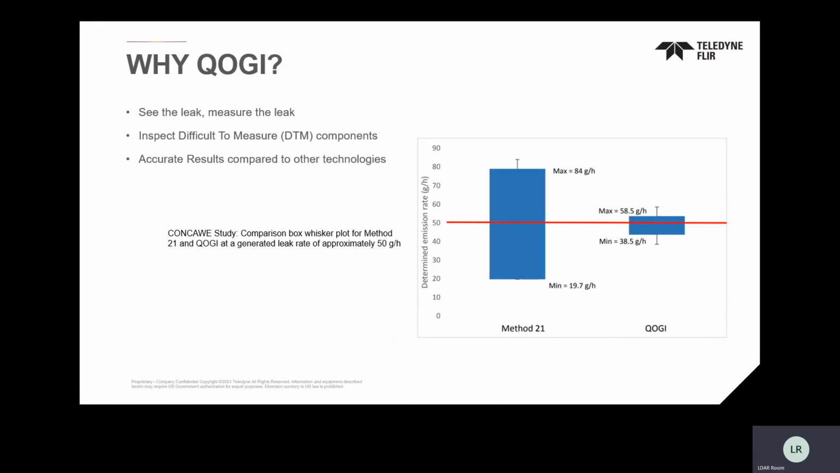And then if you want to compare it to other technologies, the QOGI technology from FLIR and Providence is a technology that has been vetted in multiple industry consortiums. And so various people have actually used this technology directly compared. And keep in mind, a lot of these are not even the FLIR or the Providence team. So I guess I should let you know, Providence Photonics is a partner of ours. We actually have a strategic partnership with them, and they're in essence our engineering team on development of the quantification of optical gas imaging, the quantification technologies, and all the algorithms that you start seeing here.